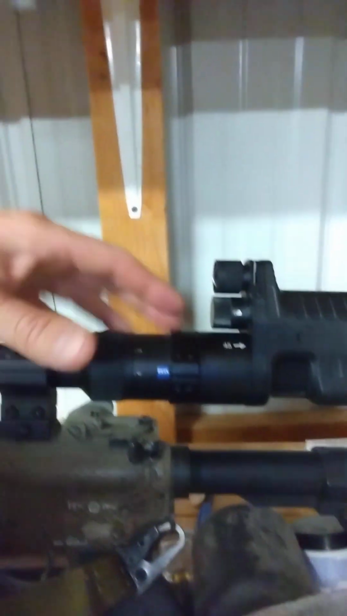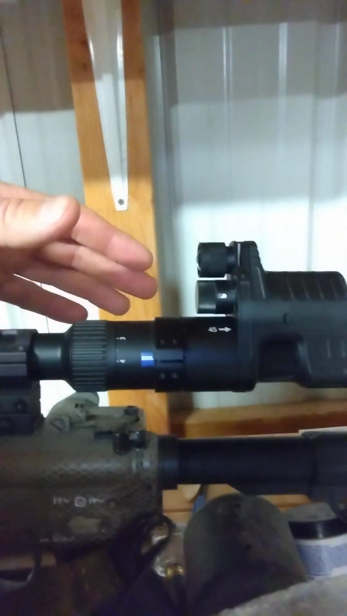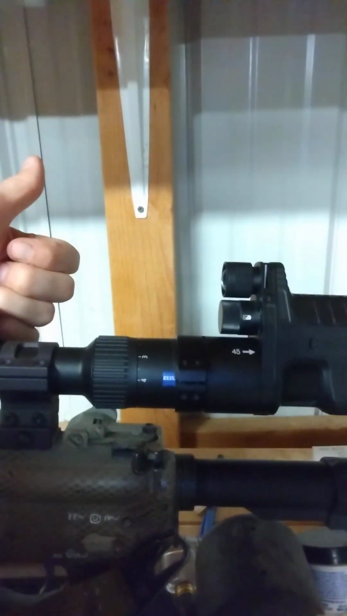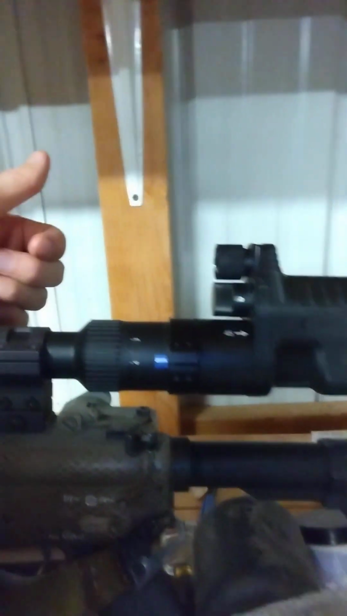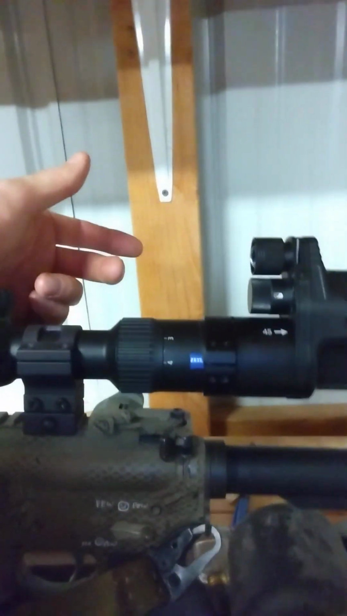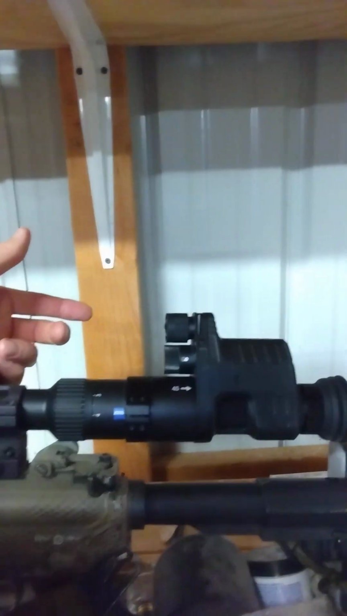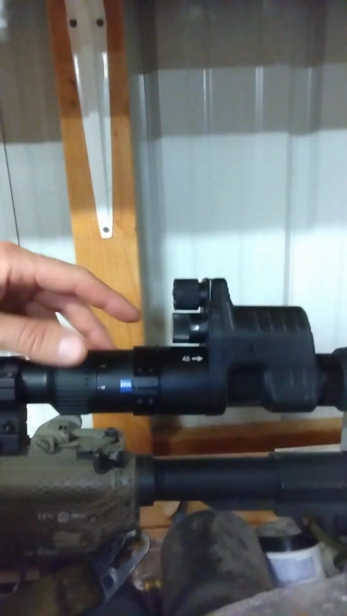I wouldn't. I think this 45 will cover most scopes. I've got these Zeiss scopes, these V4s, the Arken, SWFA, and a Burris, and what else? Oh, I had it on a Trijicon. So this 45 seems to cover those bases fairly well.